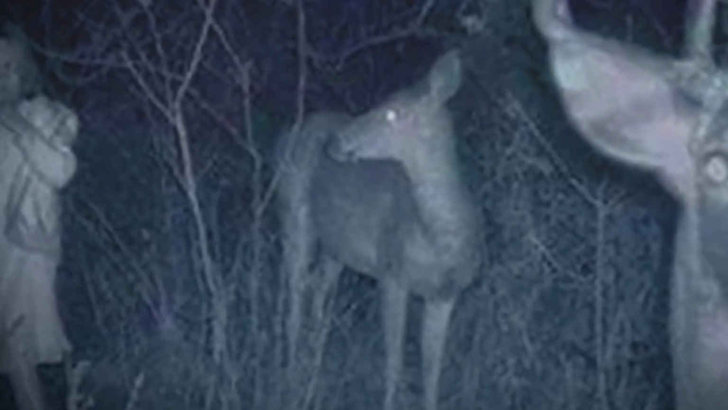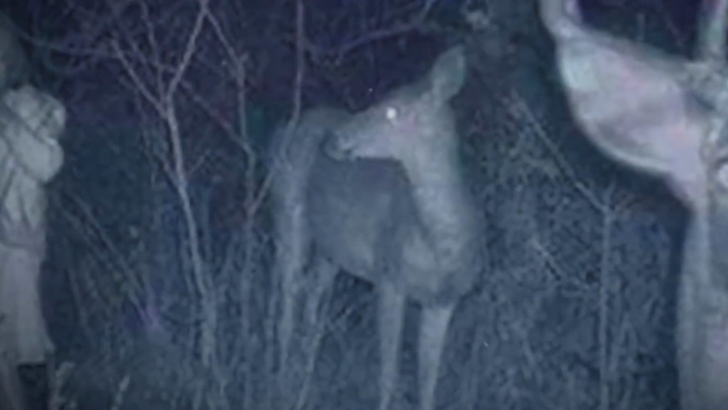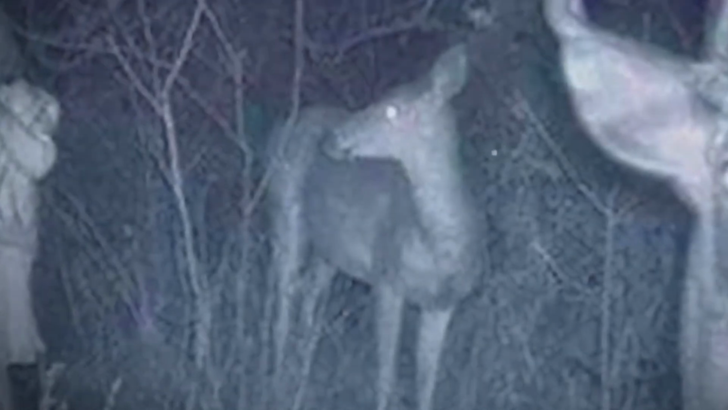Unfortunately, there is no concrete information about this image. It's possible the camera was set up near a camp, and the girl might have been curious about the deer and approached them. Nevertheless, it's quite scary for a child to be so close to the forest at night. What do you think is happening in this photo? Let me know in the comments.